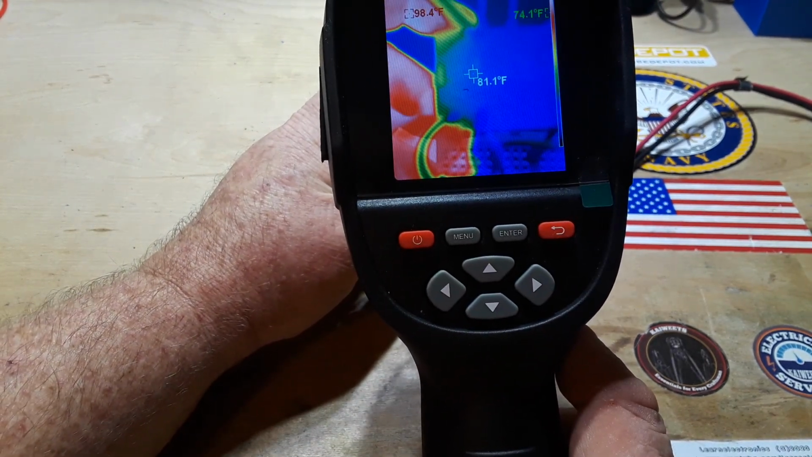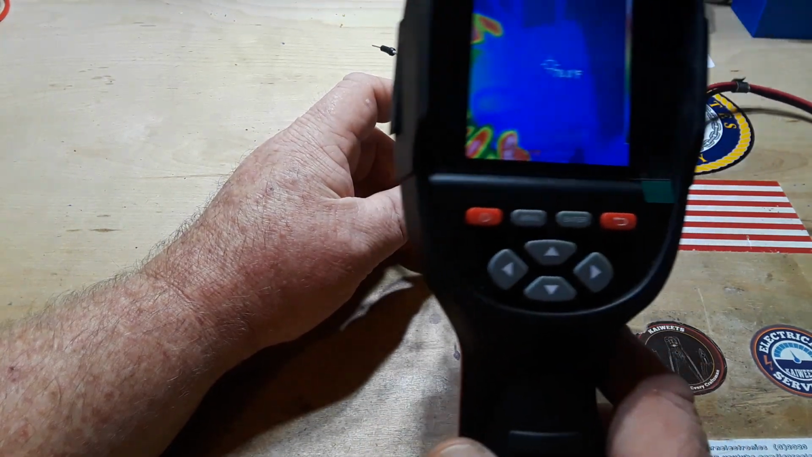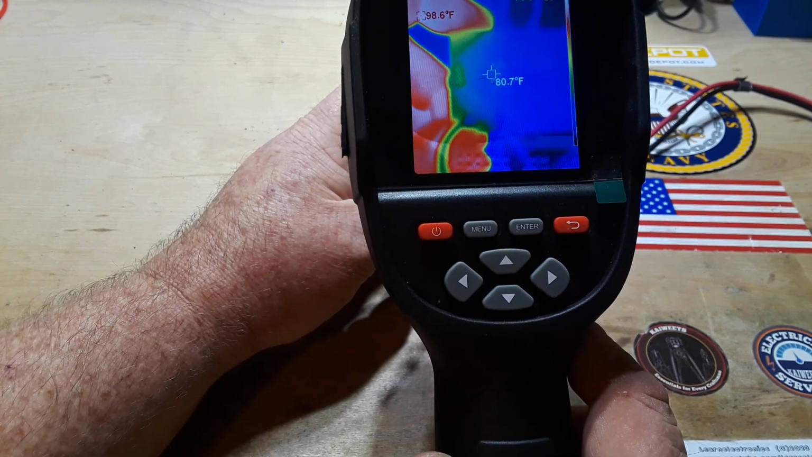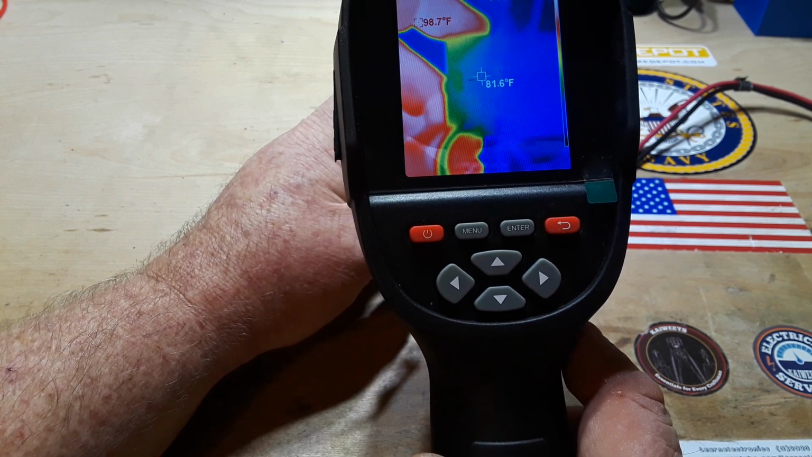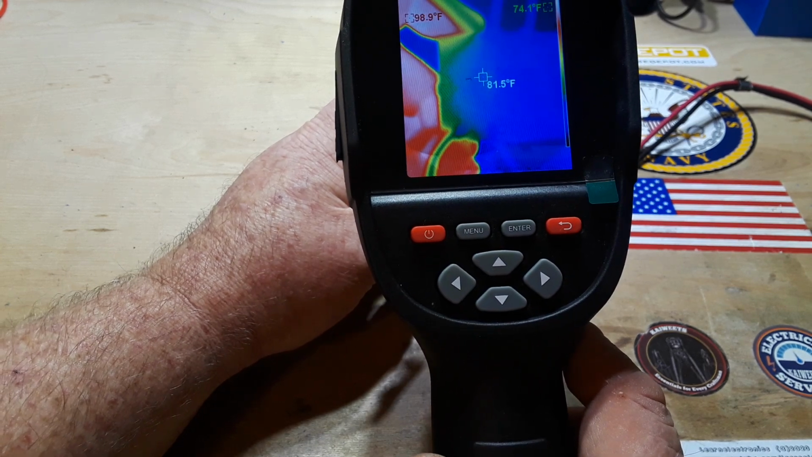Yep, I can start seeing it. 81.1 right about in there. There's our first one. Coming back to life a little bit, but not too much.